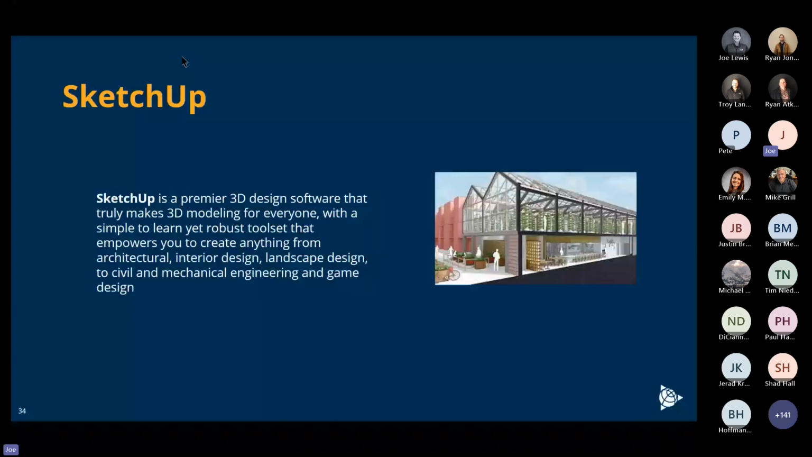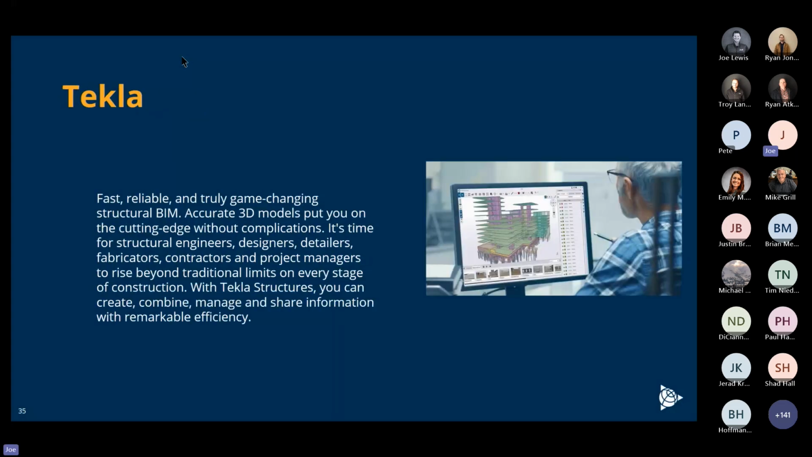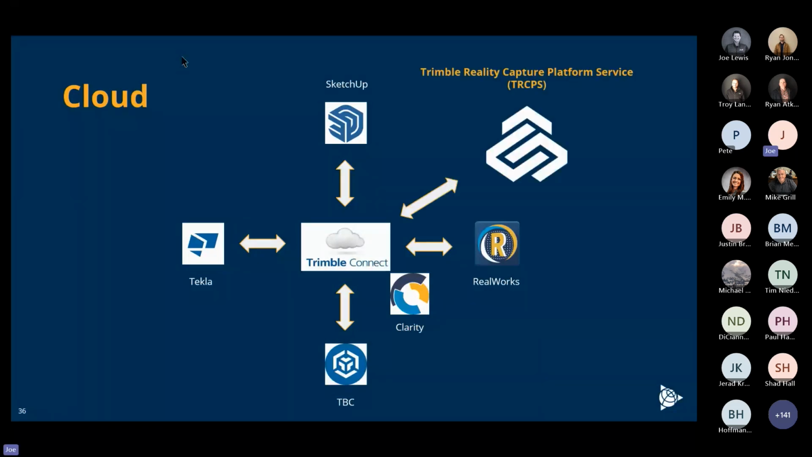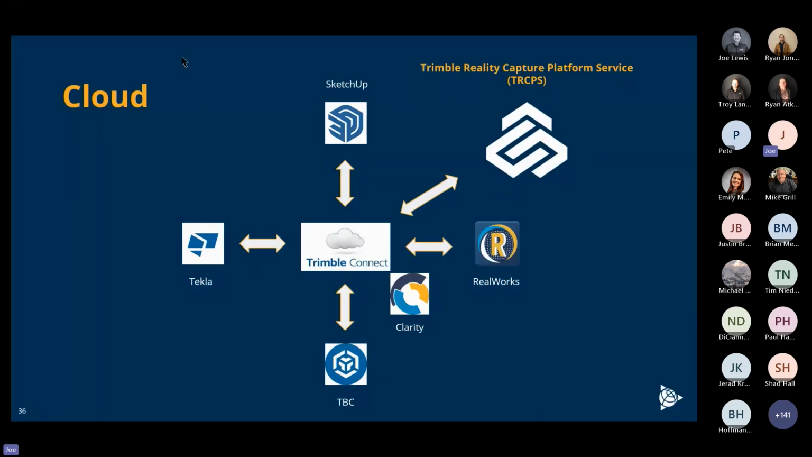Trimble also has SketchUp. This is something we see more and more architects utilize. You can take the scan, go right into SketchUp and design off of it, as well as Tekla. That works more with our civil group and works with the modeling. Again, scan data can go right into there. We can take that model and pull that over and work with it with the scans in the cloud. Lots of different ways that we work in the cloud. We recently introduced the Trimble Reality Capture Platform Service. It's a mouthful. We refer to it as TRIPS for short.